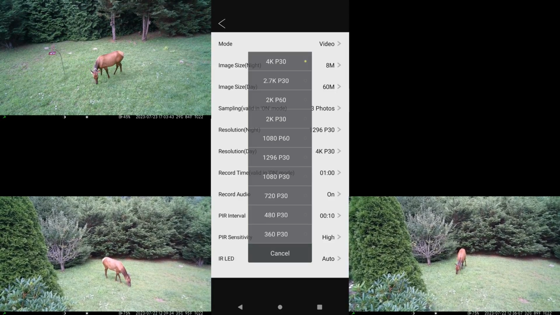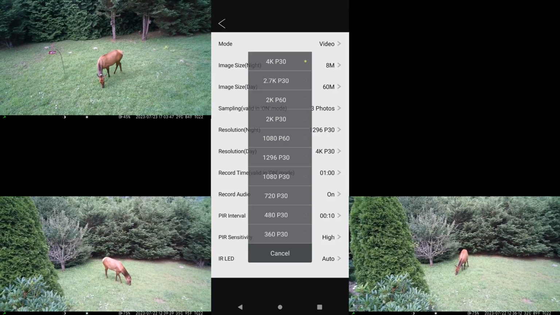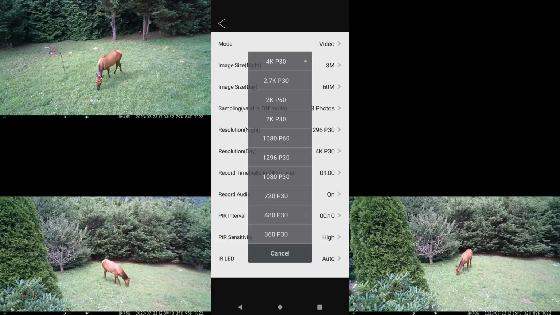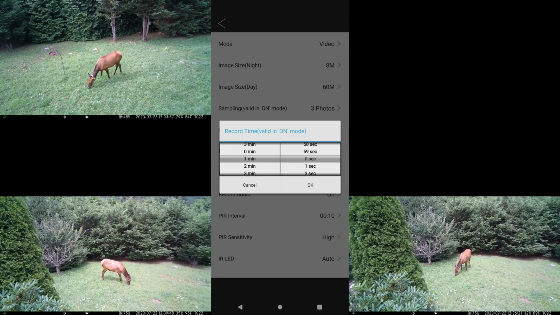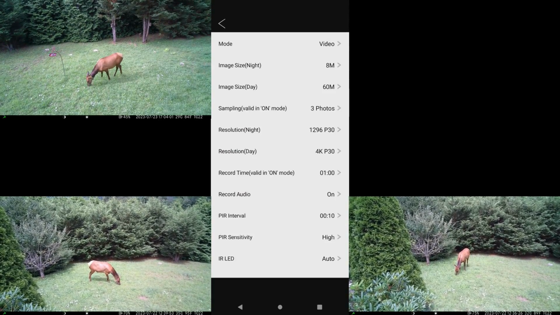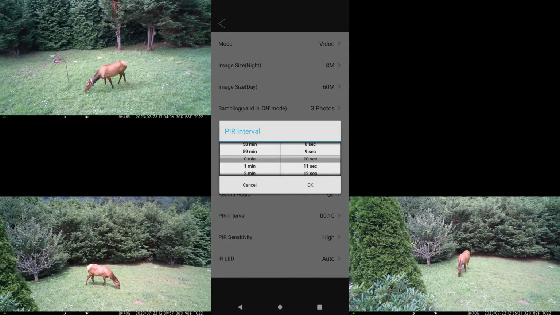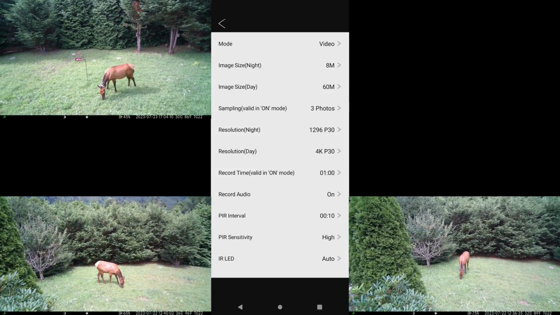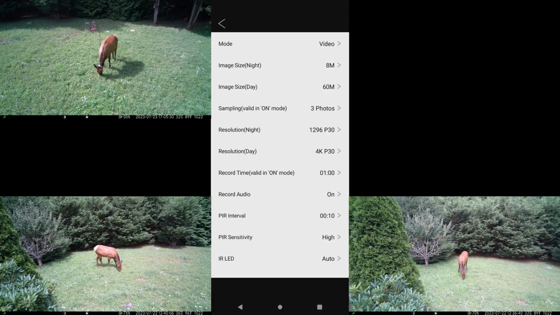Now this camera is like the TC06. It has very high resolution 4K p30 video with a really high bit rate. So in this case, you want to use your 4K to get your best quality video. And you can set the record time, and it goes up to 3 minutes. Record the audio on. And this camera has really good audio. PIR interval, the minimum is 10 seconds, and that's basically just the reset time between when it is triggered and it makes a video, and then it waits 10 seconds before it can be triggered again and make another video.